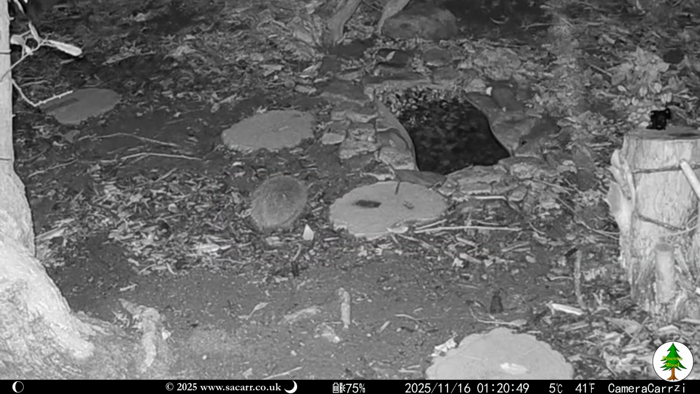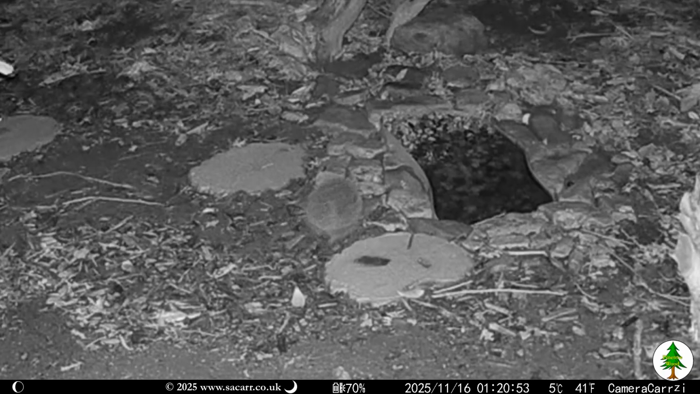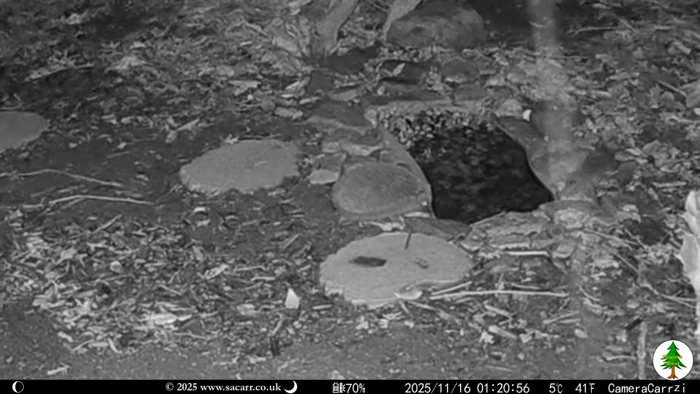The hedgehog was back in the wood in the early hours of the 16th. I'm still surprised that it isn't hibernating already.